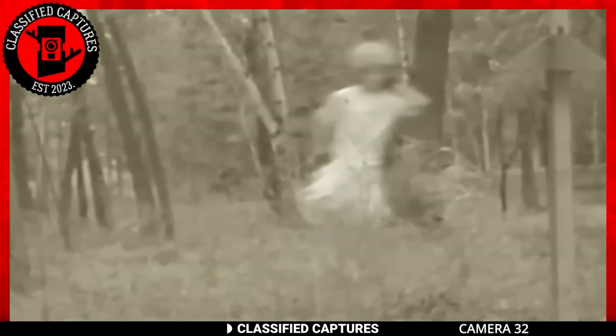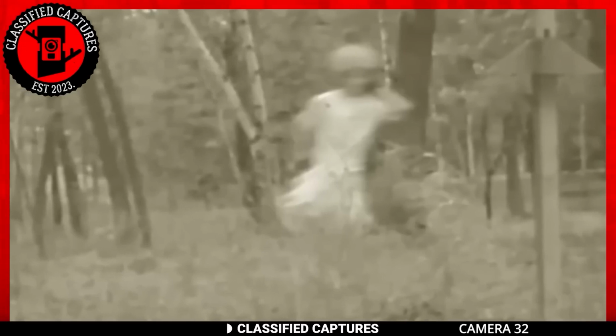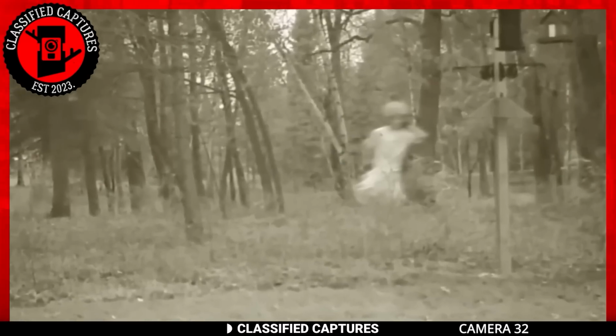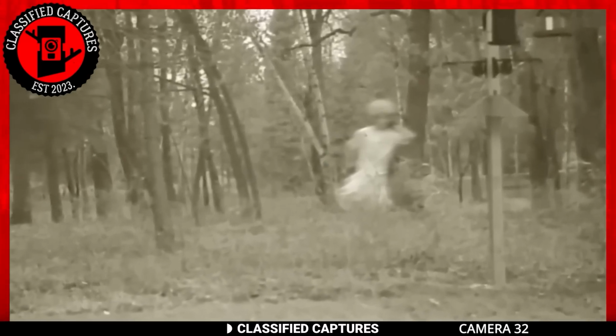What do you see when you look at the capture? A ghost or a badly taken photo of a young girl? Share your thoughts in the comments section. Is there a simple explanation, or does this photo hint at something more paranormal, like a wandering spirit?